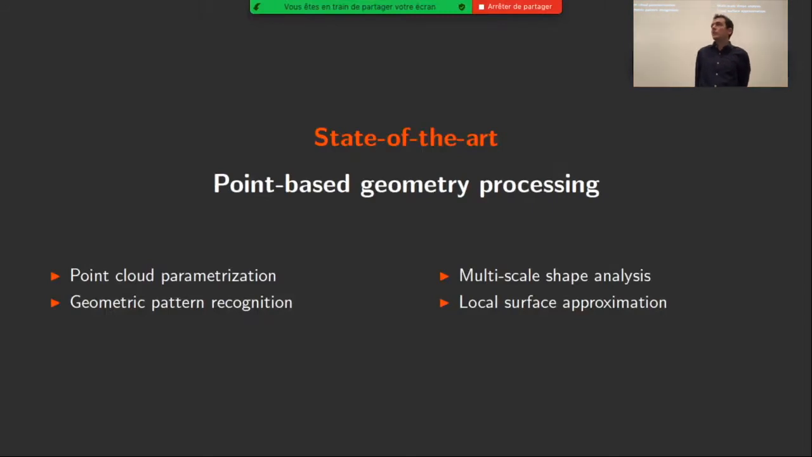So in this state of the art, I'm going to review different domains. I will start with point cloud parametrization and geometric pattern recognition. And then I will quickly review methods to analyze the shape at multiple scales and to locally approximate a surface from point clouds.